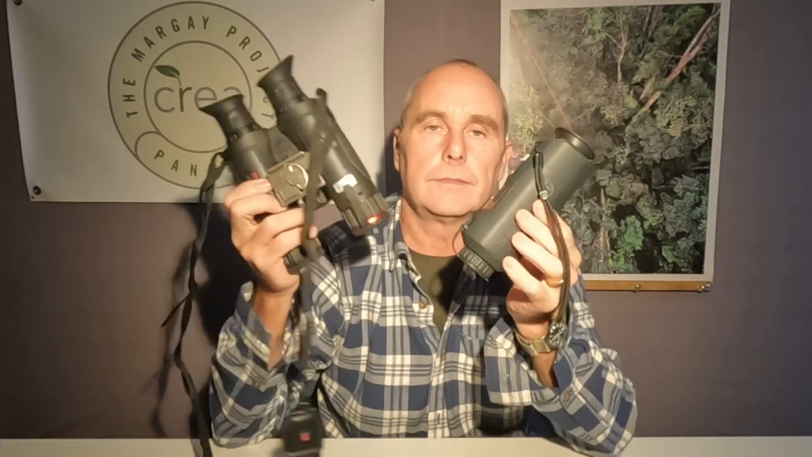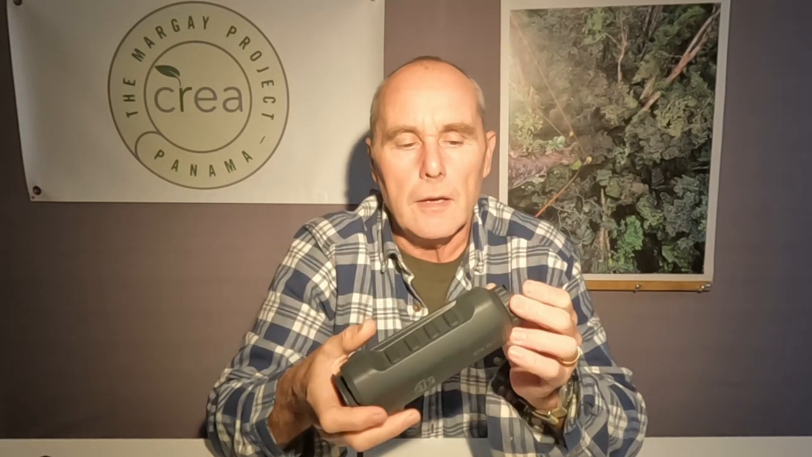If we compare that in size to something like, for instance, night vision, let's compare some. Night vision binoculars are like that size, thermal binoculars are about that size, and if we go to multi-spectrum, they're about this size. So the compact size is a great feature. It also means they're easy to travel with.